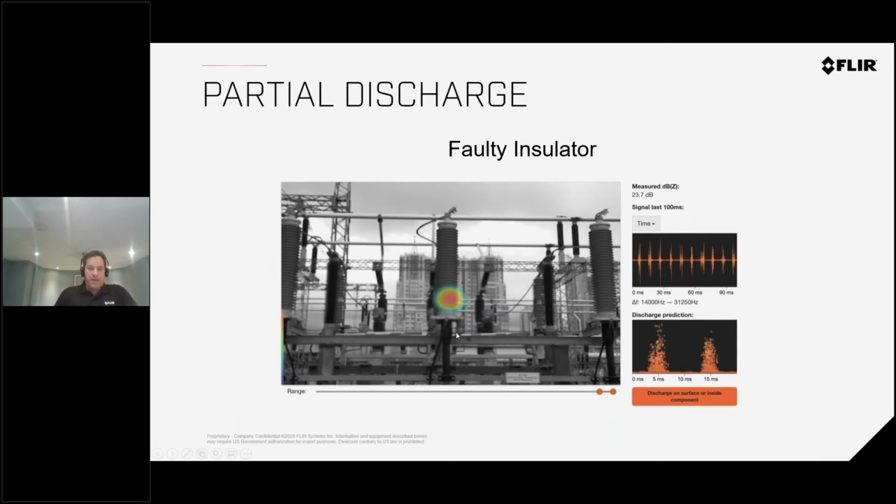Here's an example of a faulty insulator, like the typical one that we saw the SF6 leak from. As you capture the image on the cloud and the reporting, you're going to get a sample of typically a 2-second clip, which we don't hear, we just see what was sampled of the image, and this is the pattern. And the camera, or excuse me, the AI software will give you a determination saying this is a discharge on surface or inside a component. It'll really give you basically a probability of what it might be.